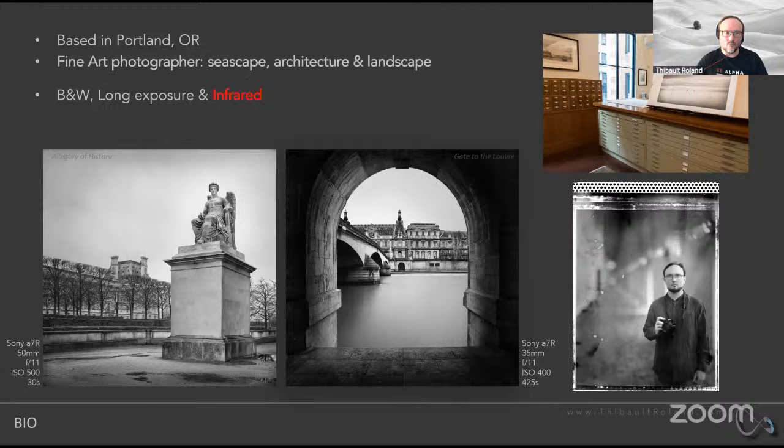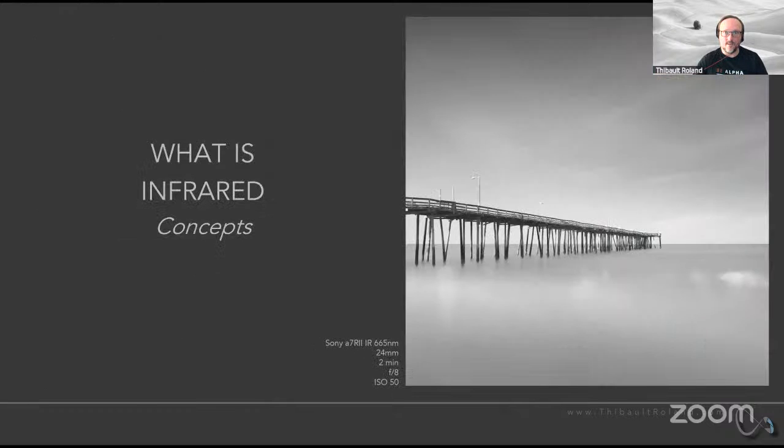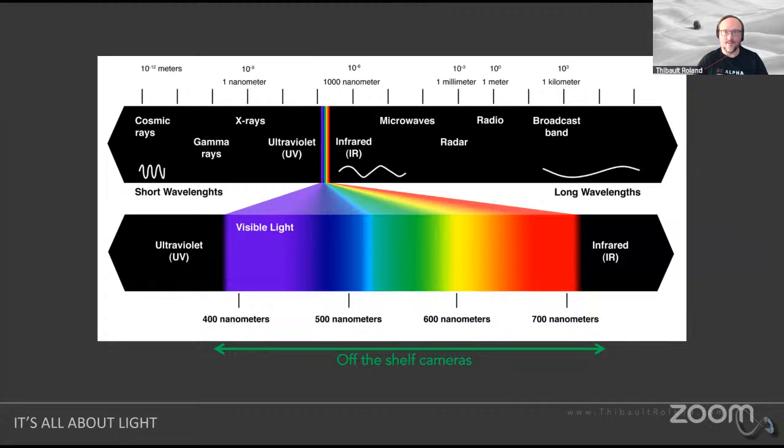So let's jump right into what this is. First of all, I do have to apologize. I have a scientific background, so I do like my graphs and how to explain things scientifically. And it's going to start here. I am going to keep it very, very simple, but what you're seeing here up at the top is basically a scale that shows you all the different electromagnetic waves that exist in the universe.